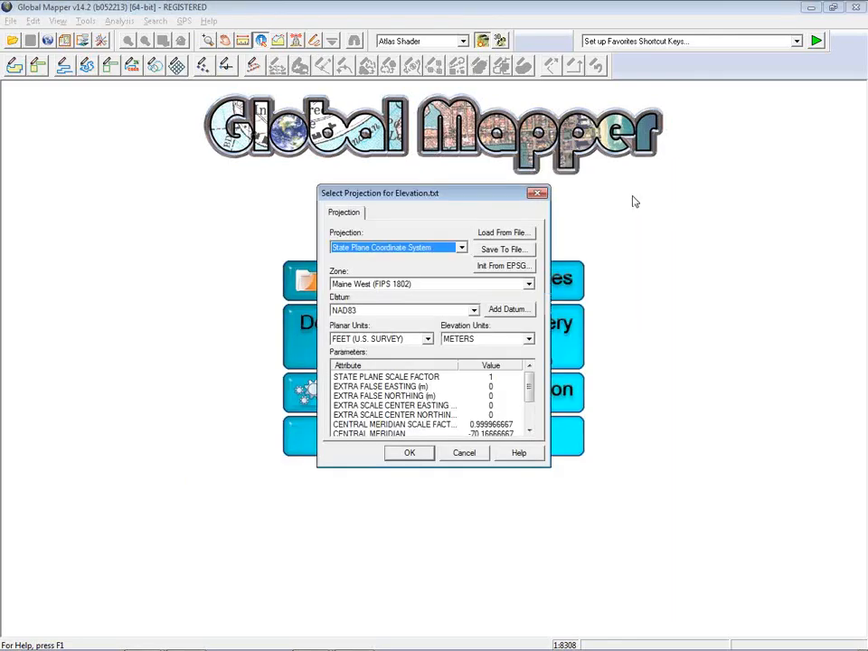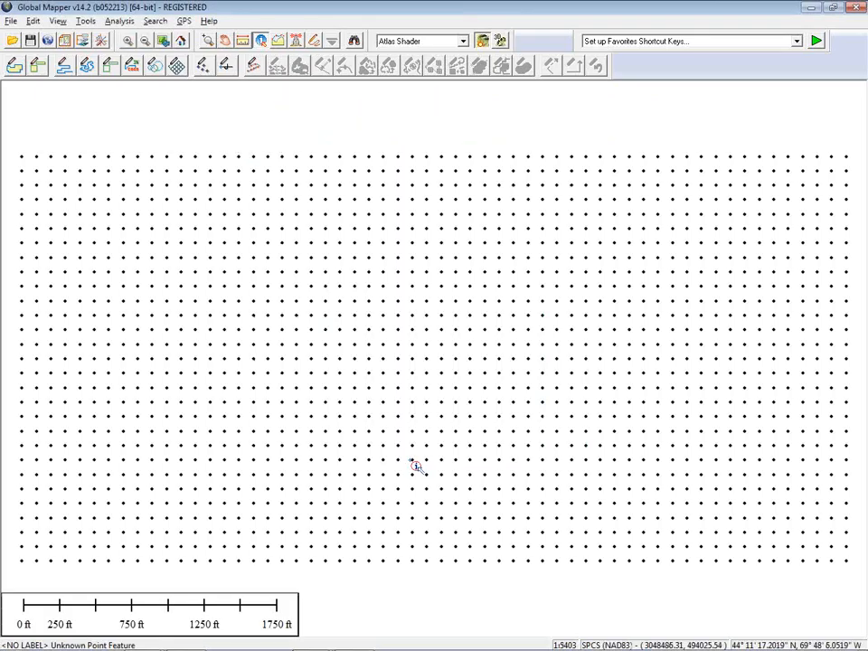I simply click OK. I determine the projection parameters for my coordinates. Global Mapper just sees values. It does not know what those values are. So in my case, this is a state plane coordinate system, Maine West. You can obviously set the individual projection parameters for the file we're importing. And I'll simply click OK in this case.